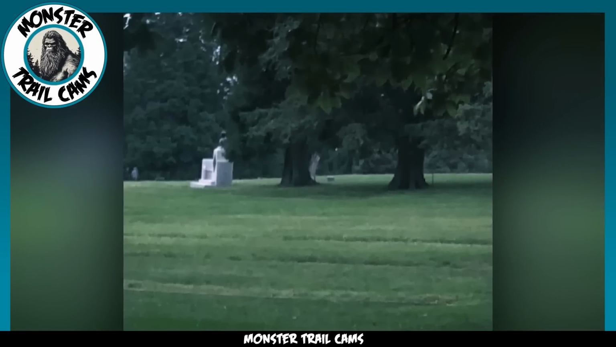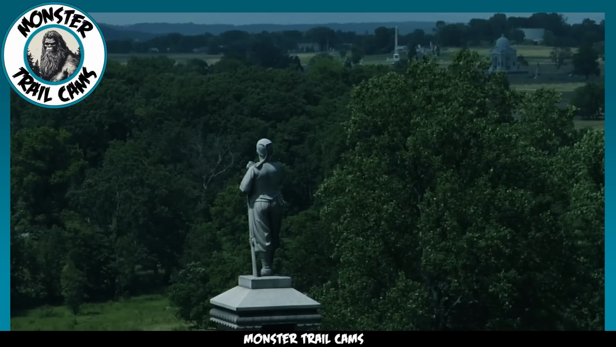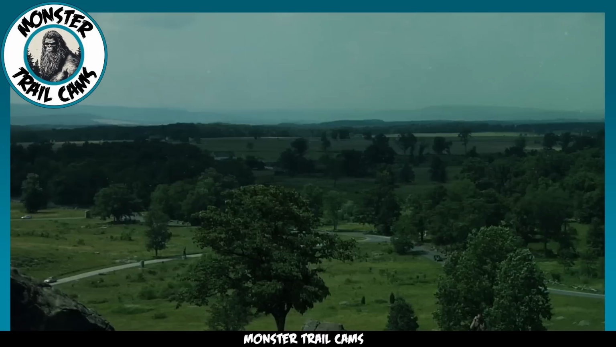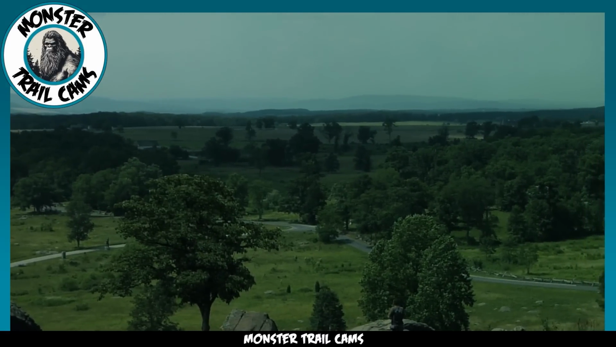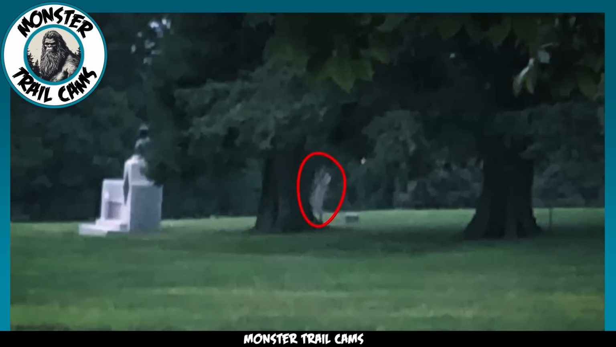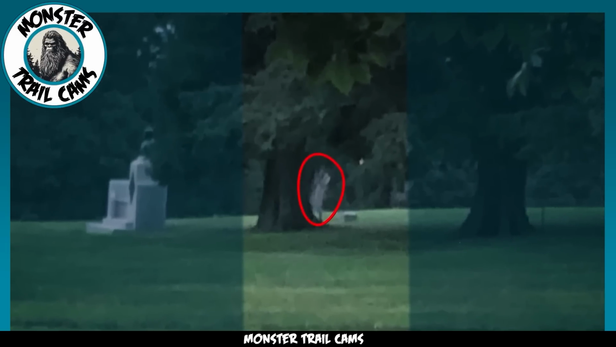A captivating instance comes from a photo shared by a Reddit user. This individual emphasized that their trip to Gettysburg was primarily to honor the fallen, not to jump into ghost hunting. However, during their visit to the cemetery, they encountered something that left a profound impression on them. They noticed a mysterious movement next to a tree and quickly captured a photograph. Upon closer inspection, the image revealed a peculiar figure to the right of the tree.